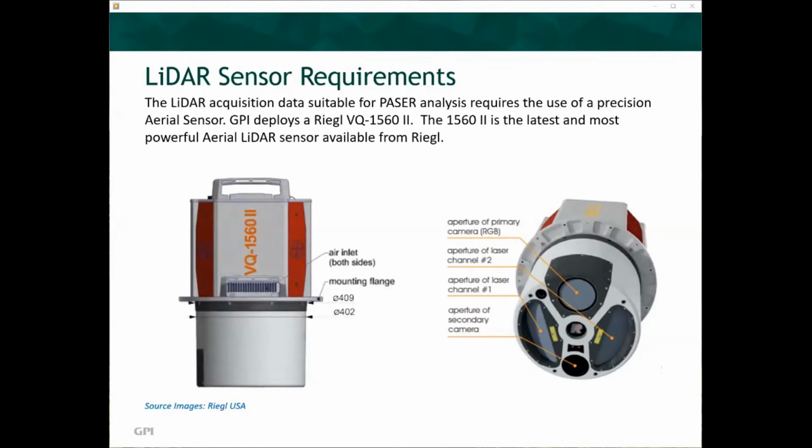The sensor is equipped with a Phase One iXU-RS 150 megapixel RGB digital camera, which is mounted in the sensor head and can provide simultaneous acquisition of LiDAR and imagery in a single flight pass. Other types of sensors, such as the Optech Galaxy, can be used in the same capacity for this purpose as a Riegl 1560 Mach 2.